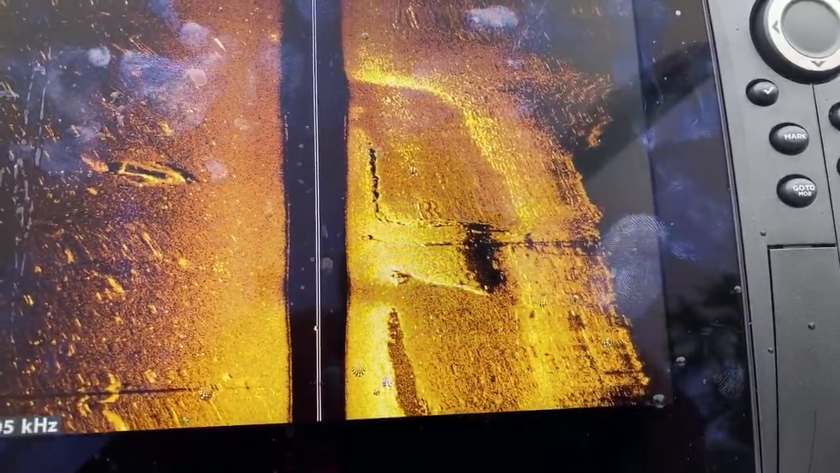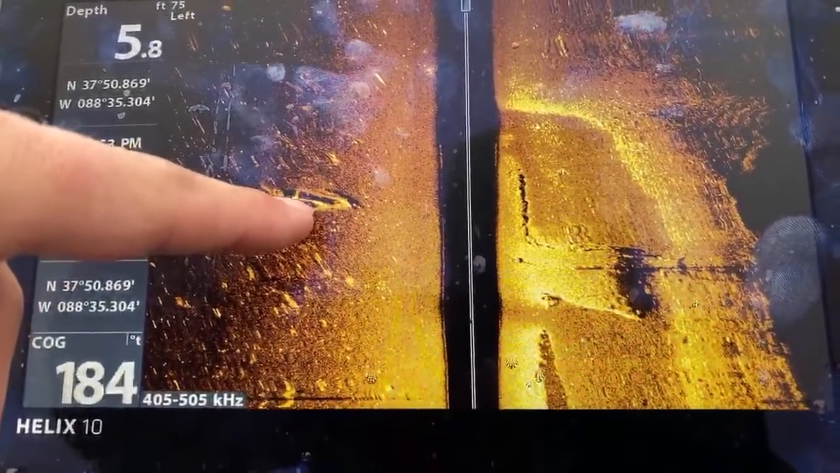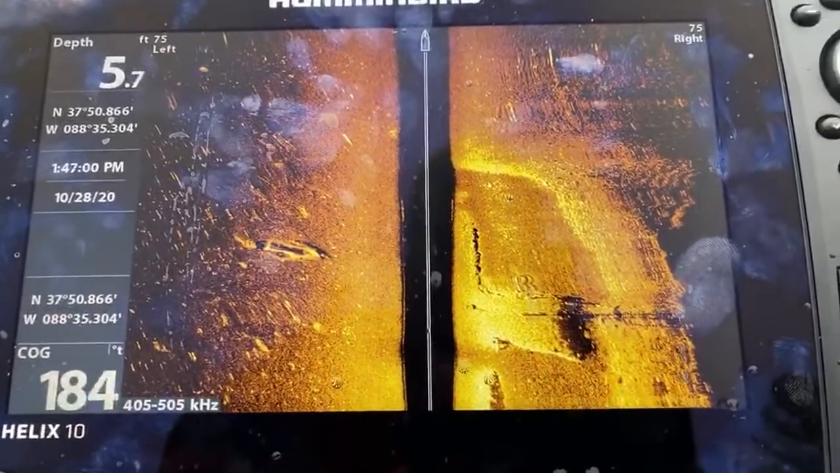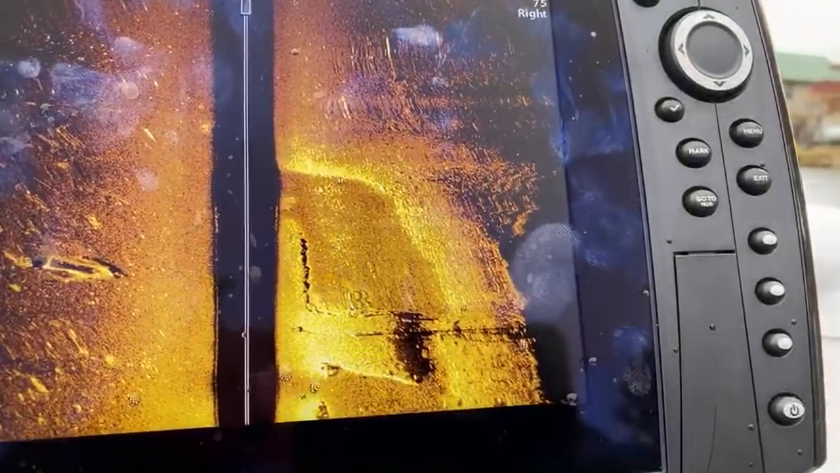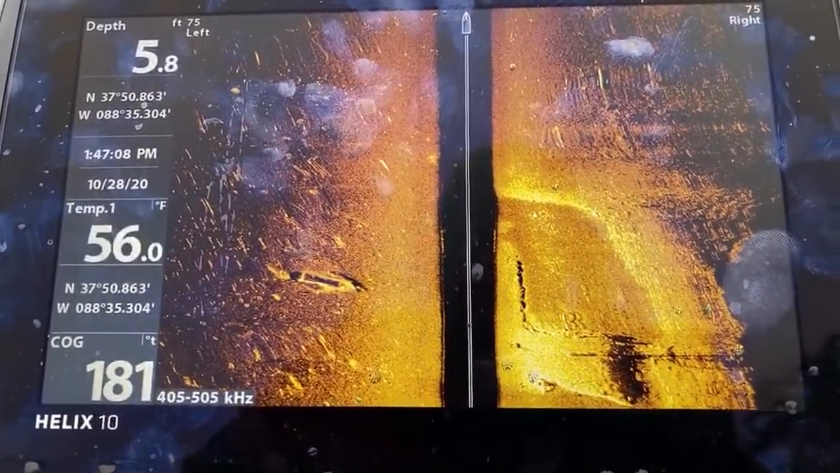It kind of looks like another little boat, right in front of that cabin. Yeah, you see it, guys? It looks like a canoe. Here we go. We'll get that waypoint here.